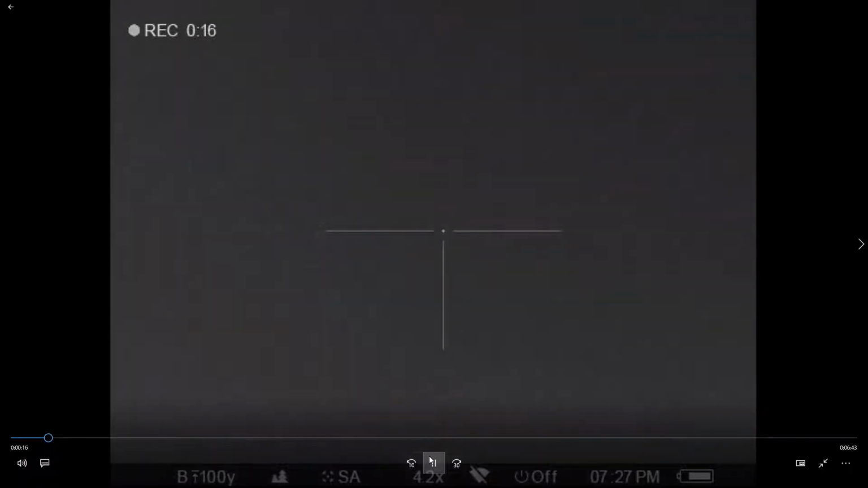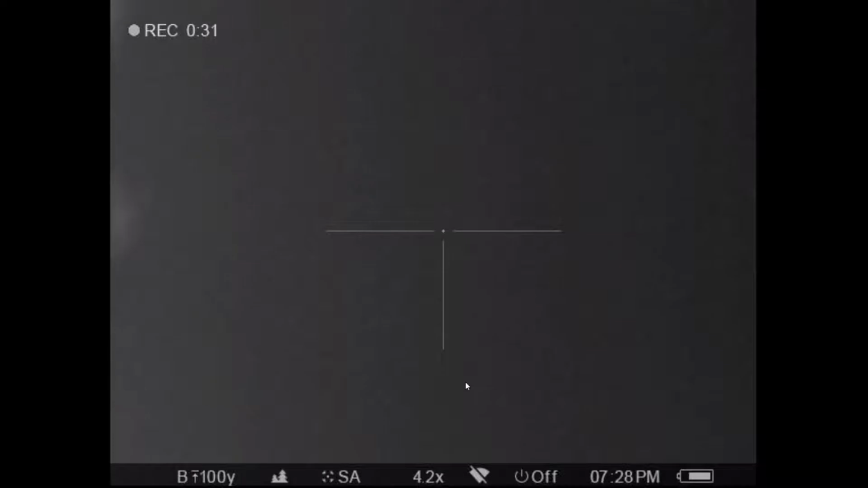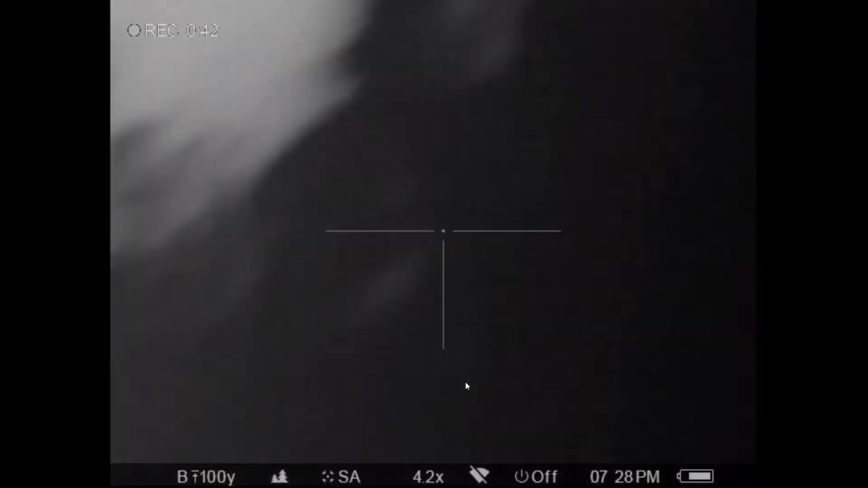Anyhow, the wind is not right. It's not good at all. So if you notice my scope went up, that means I'm walking. We're walking along, and we're going to have to circle way around to the left to keep these hogs from smelling us. Otherwise, they don't see all that well, but they can smell you a long way. So we're having to circle around, and they're 600 yards off anyway, to keep the wind in our favor. So I'm walking here.